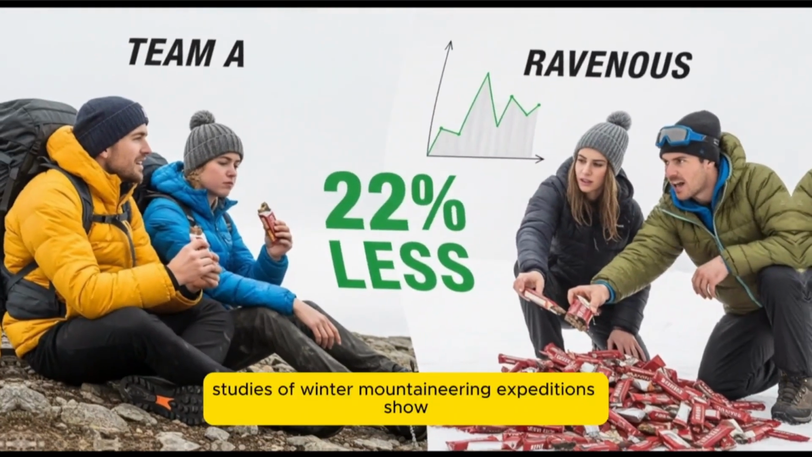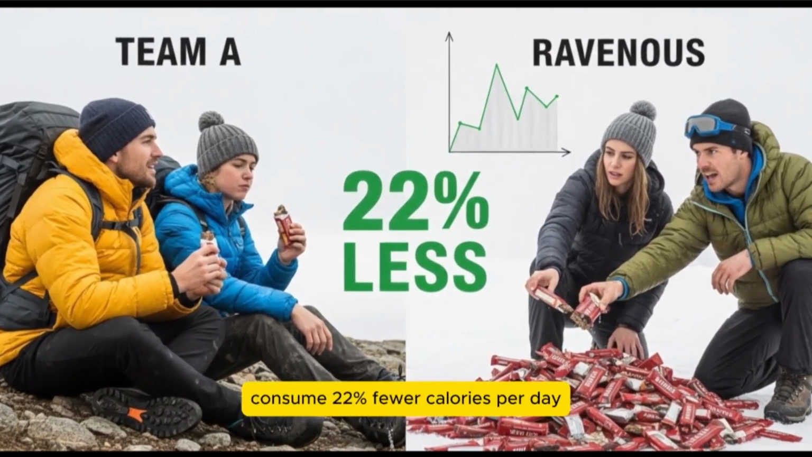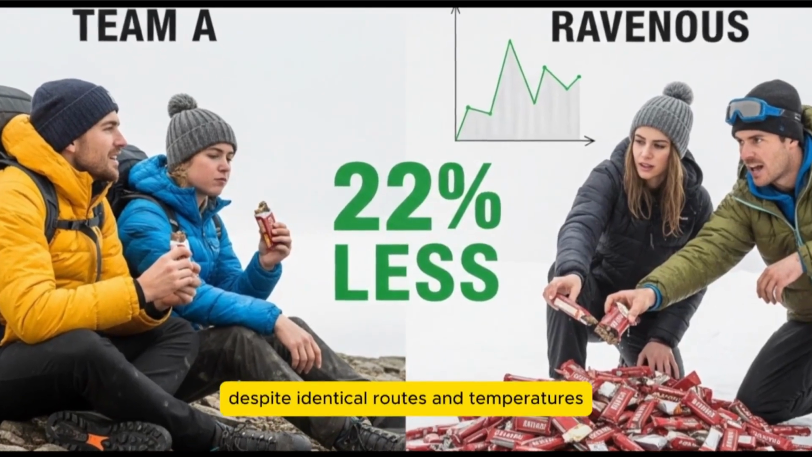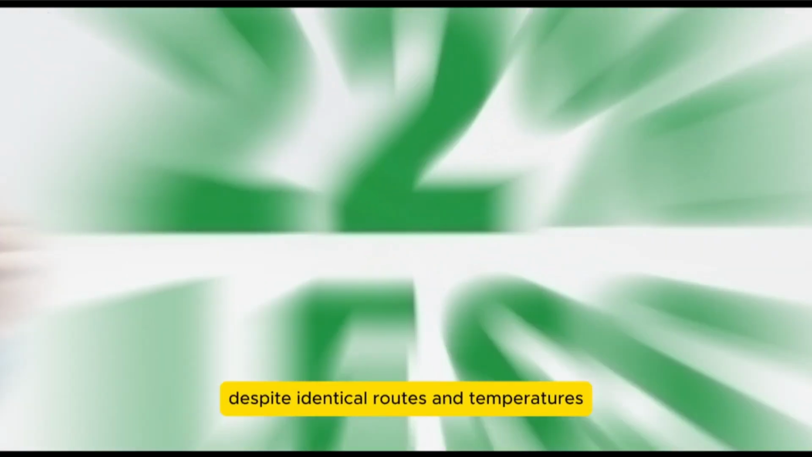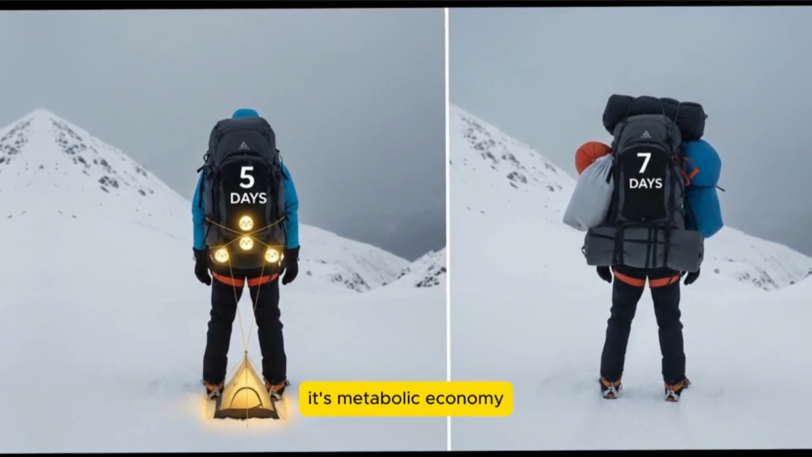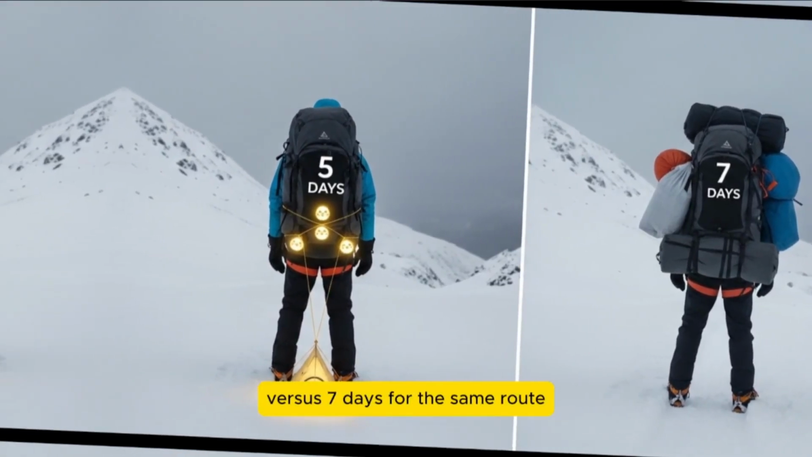Studies of winter mountaineering expeditions show teams that maintained dry insulation consumed 22% fewer calories per day than teams with chronically damp gear despite identical routes and temperatures. Plugging invisible heat traps isn't comfort. It's metabolic economy, the difference between carrying 5 days of food versus 7 days for the same route.